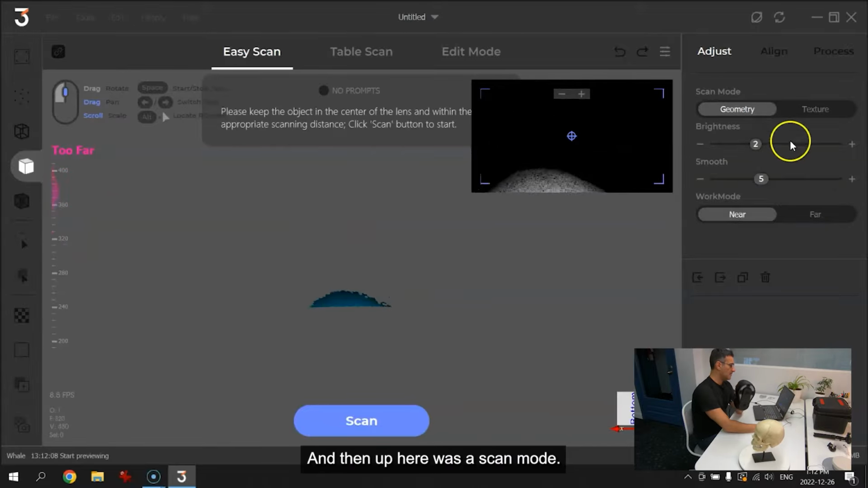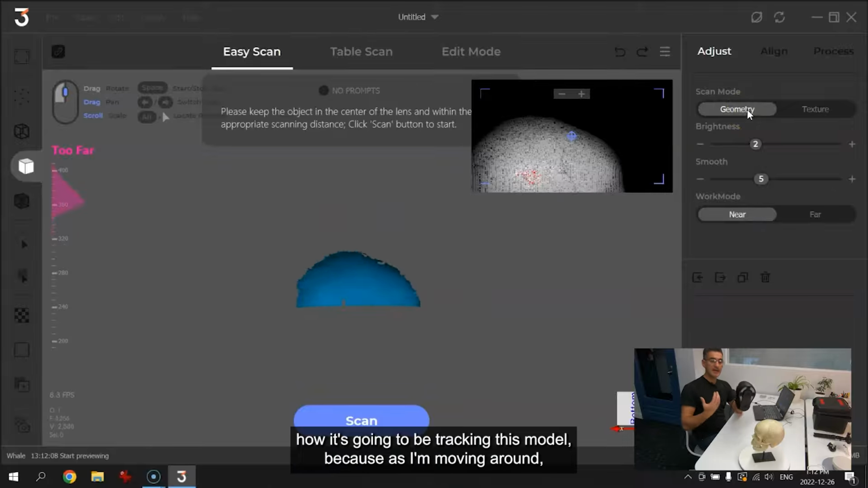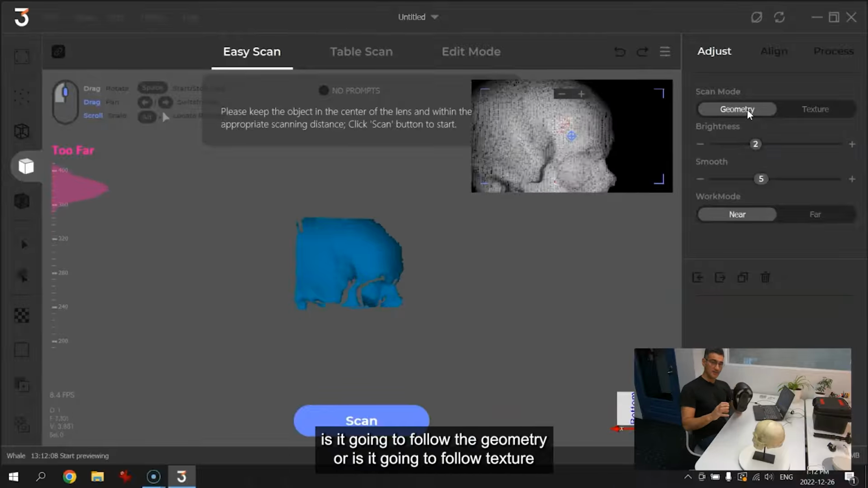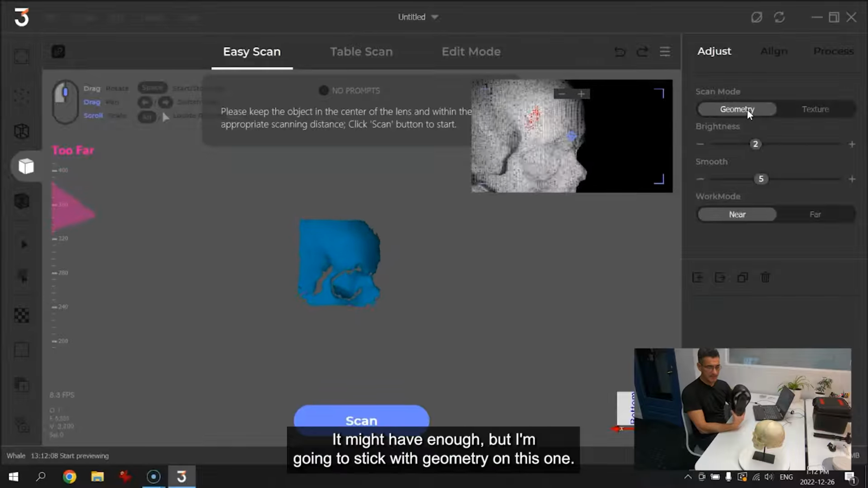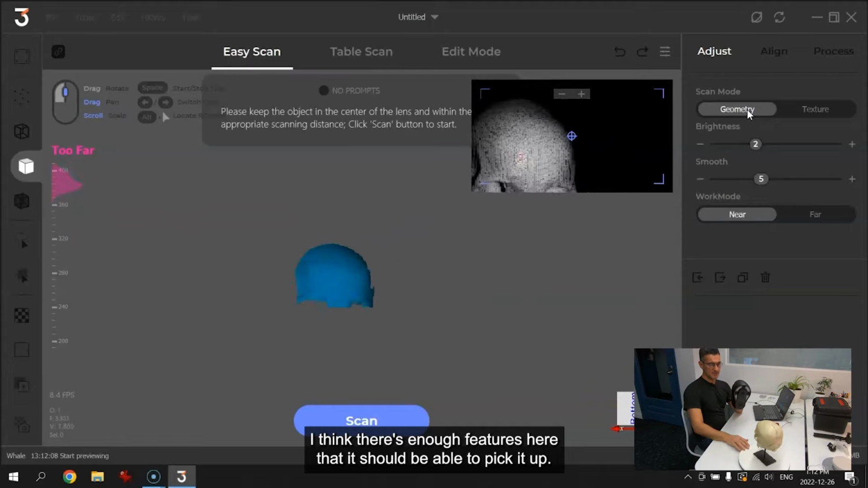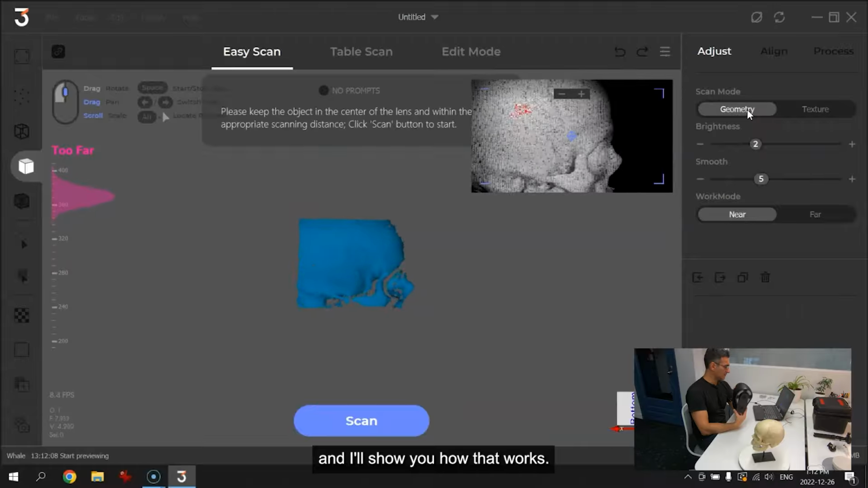And then up here where it says scan mode, it's saying geometry or texture. Now that has to do with how it's going to be tracking this model, because as I'm moving around, is it going to follow the geometry or is it going to follow texture? This model doesn't have a lot of texture. It might have enough, but I'm going to stick with geometry on this one. I think there's enough features here that it should be able to pick it up. And if it loses tracking, there's a way to pick it up, and I'll show you how that works.